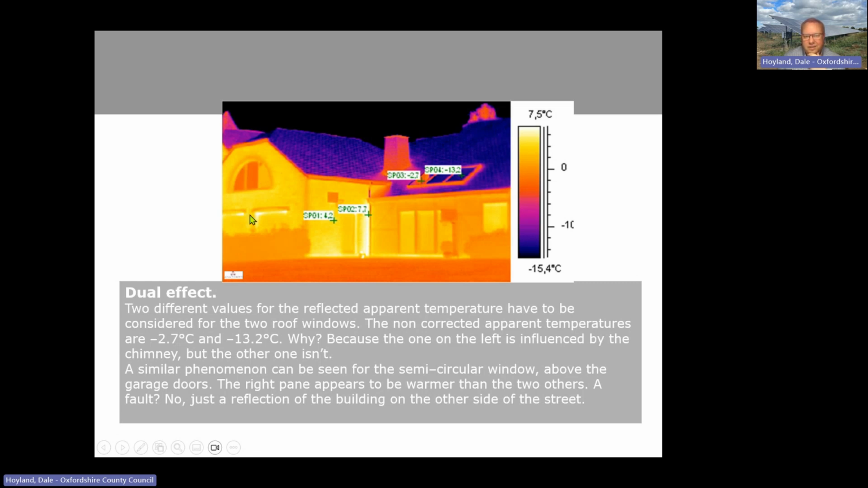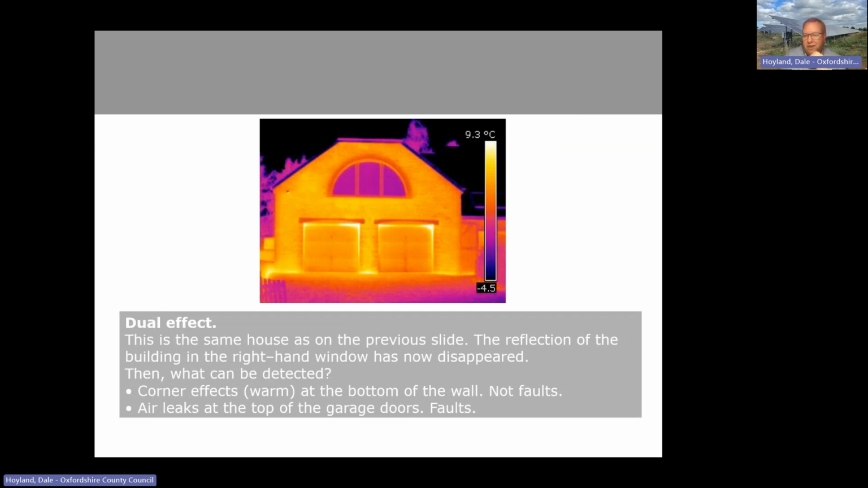Equally here, there's a nice double garage with a half moon window over it. The right-hand panel appears to be damaged or whatever. If we change the angle and get more flat onto that double garage, you can see no, it was reflecting something. Interesting how warm that garage appears to be anyway. That might be of interest to the local constabulary. Could be cars recently been parked in there, haven't been driven, nice and hot, or tumble dryers running away or something like that.